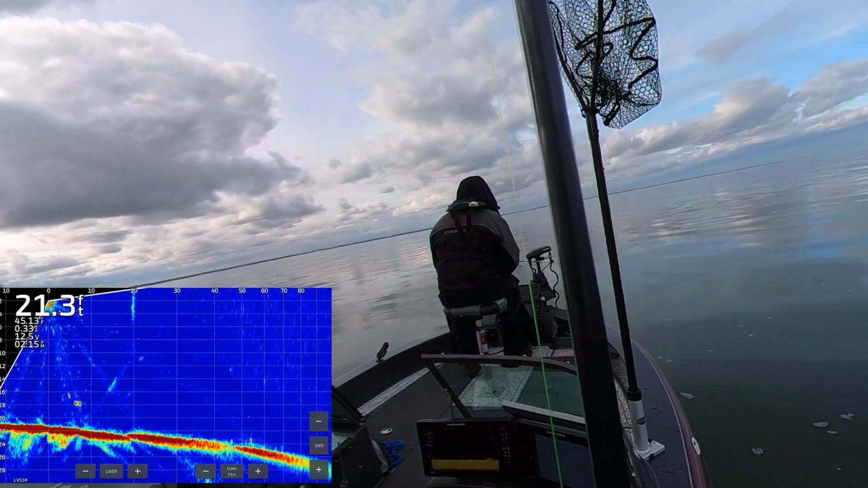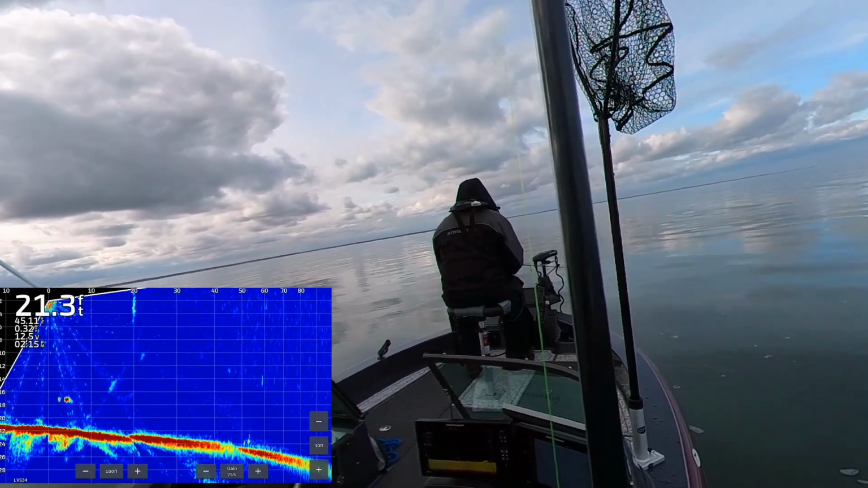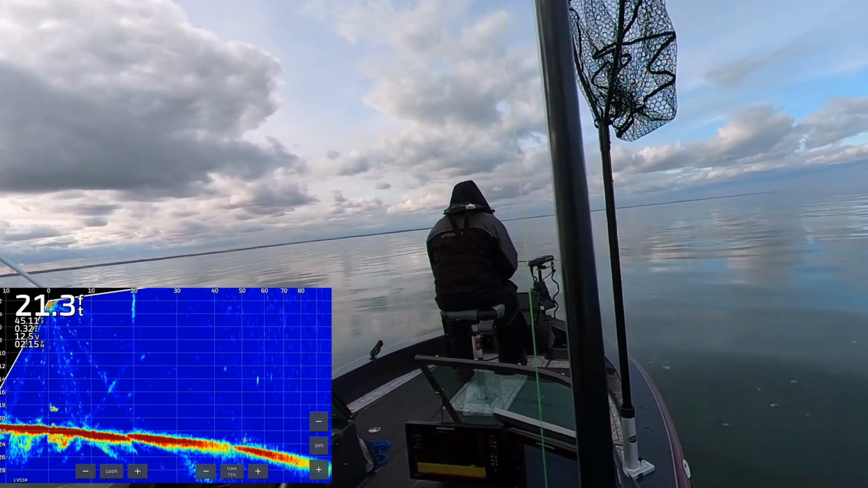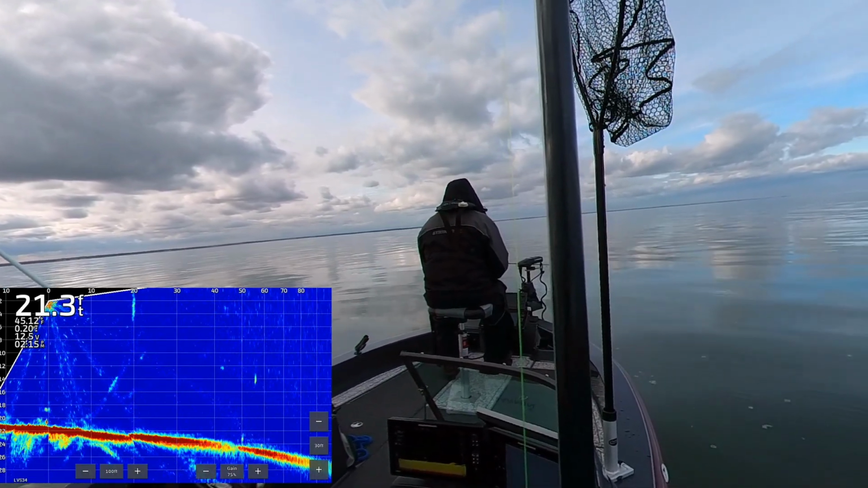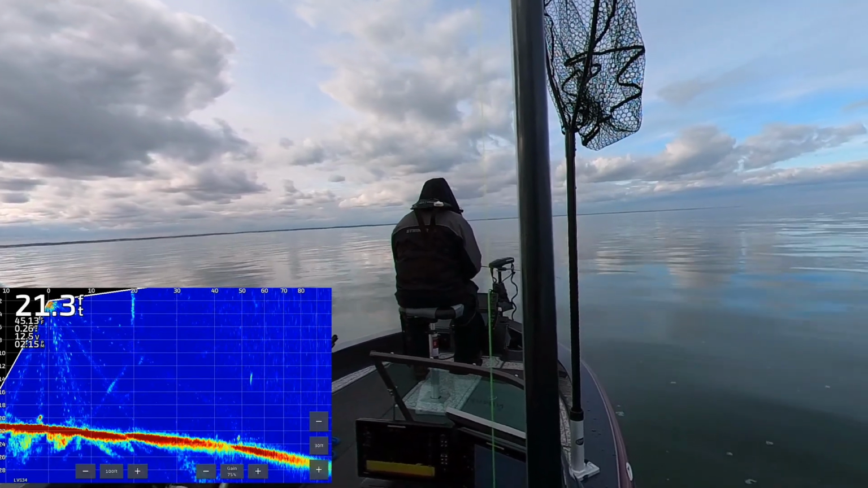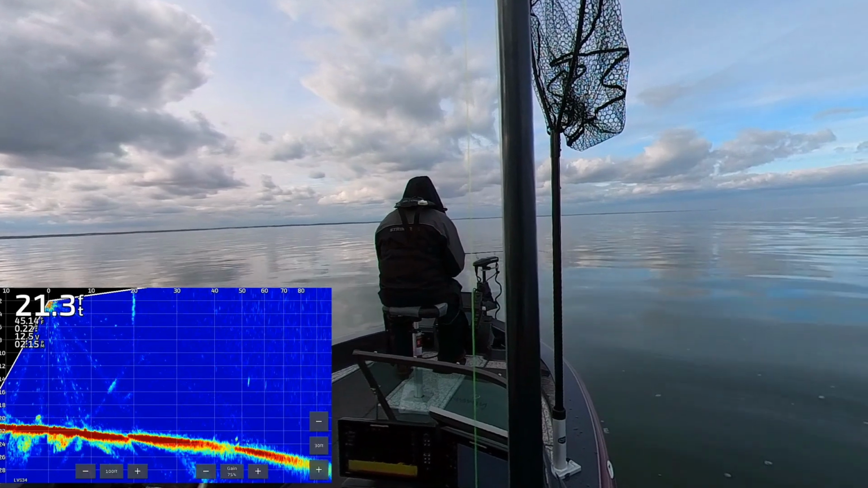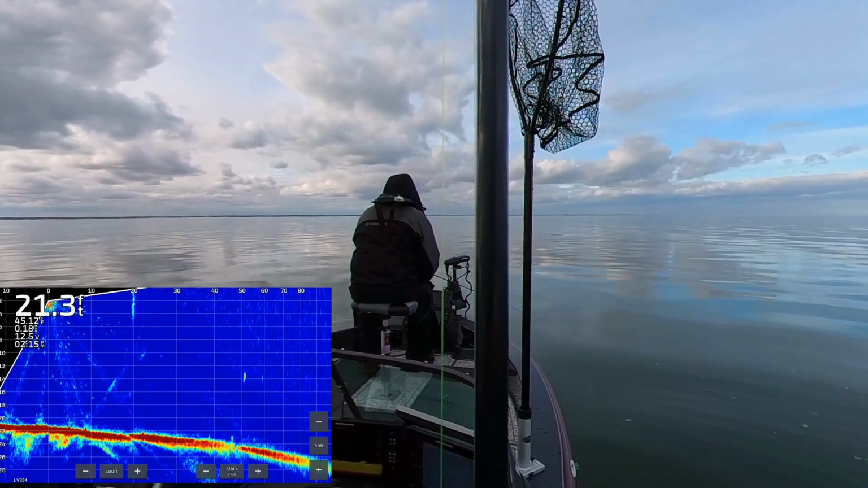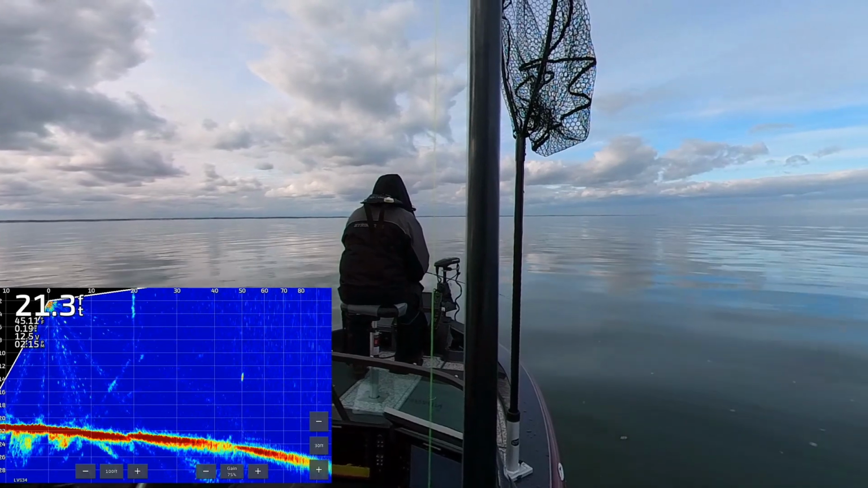And I ended up working this fish vertical right at the edge of the boat for quite some time. Didn't end up being able to land this one. This was a nice fish. So after working it vertical for a while, I kind of scrapped the idea on this fish and hopped back on the trolling motor.